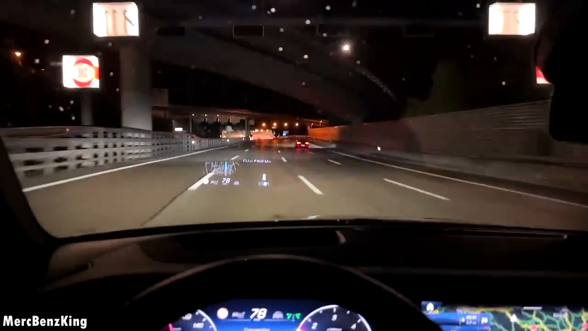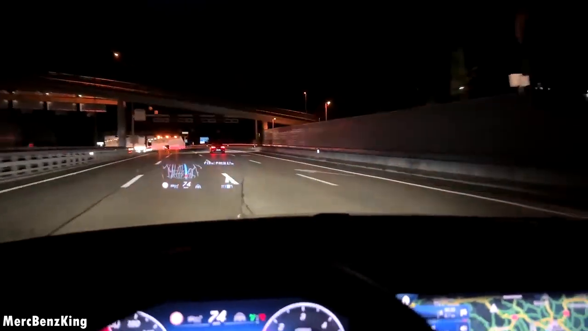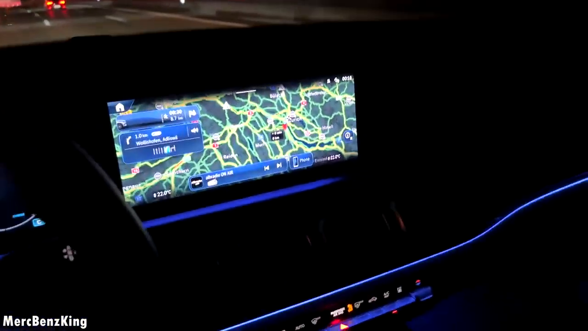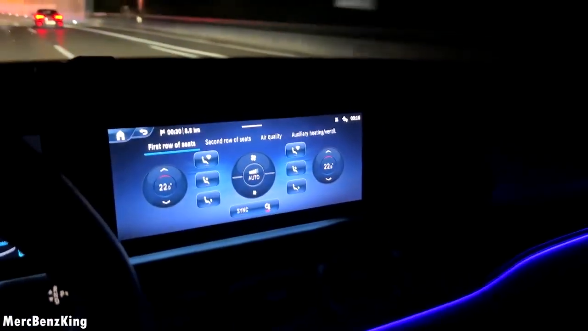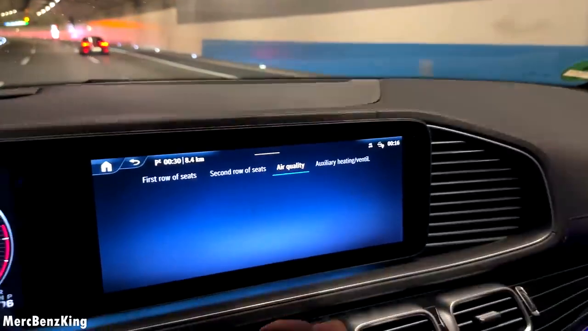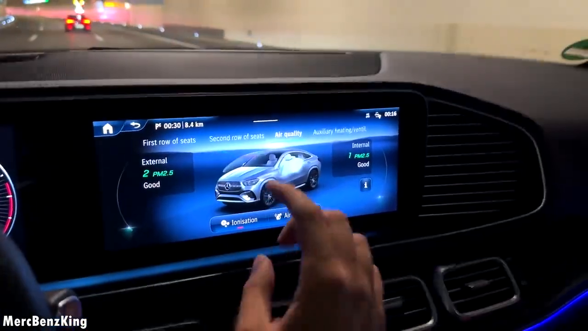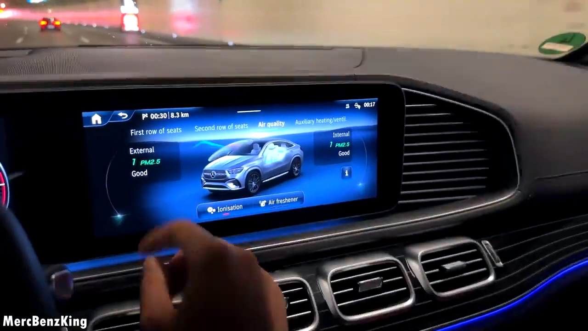In case you're wondering about the health, the air pollution, you can press the temperature menu button over here with physical buttons, and then this will appear. There you can press the air quality and it will show you how many particles outside, what the concentration is and how good the air is.